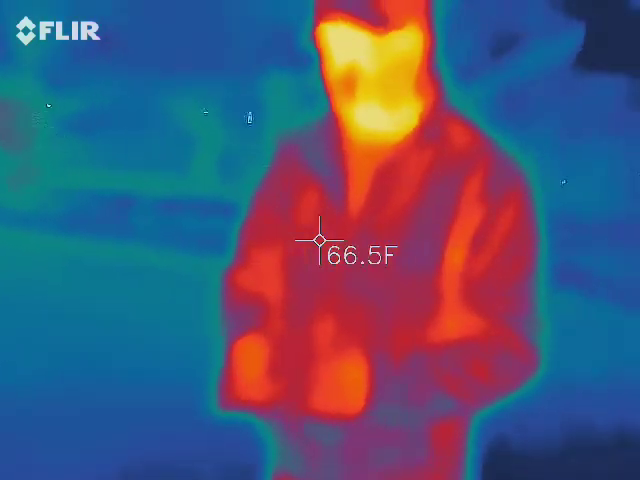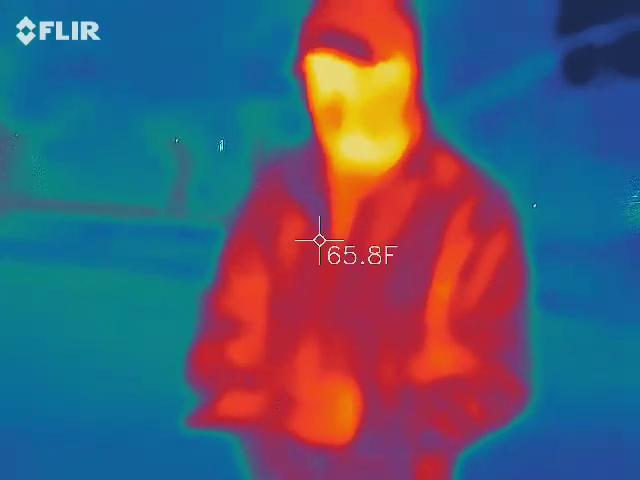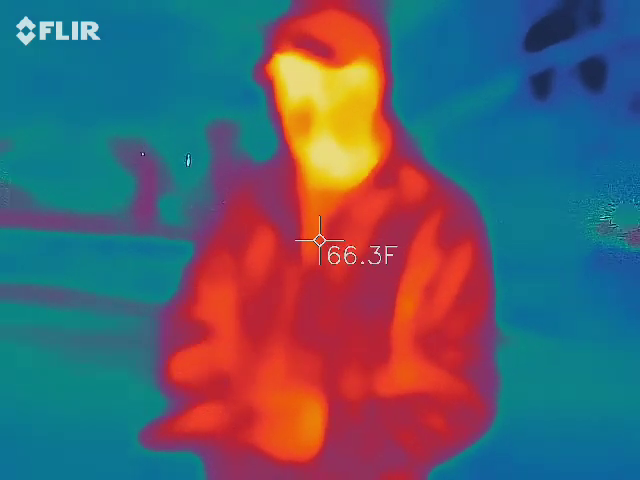So, same place as the thermal imaging camera that I just showed you, this is what I caught with that reverse spirit box. Let's see if it'll play.